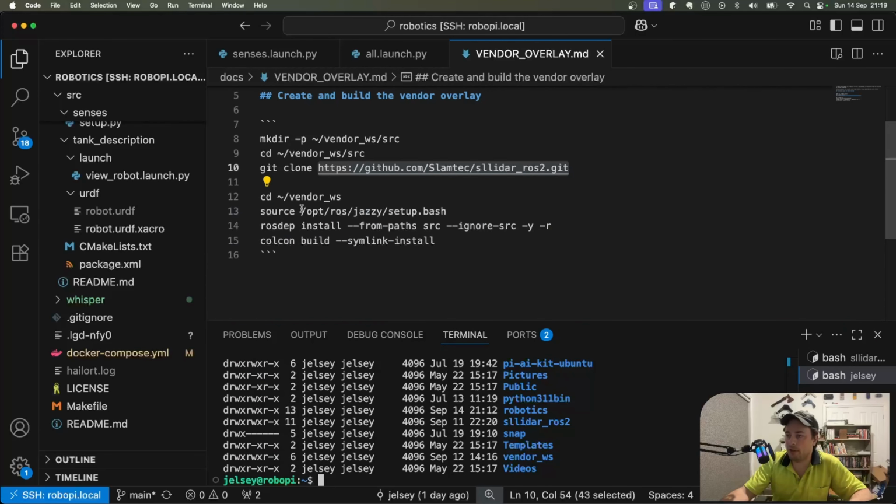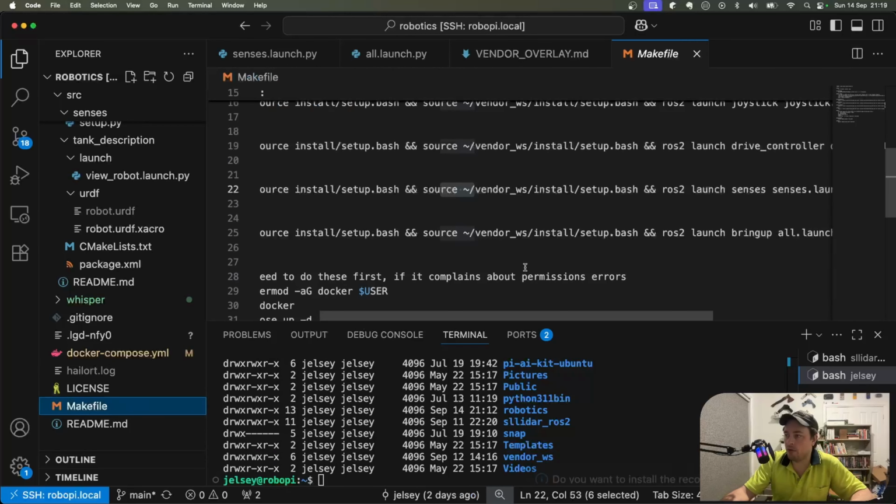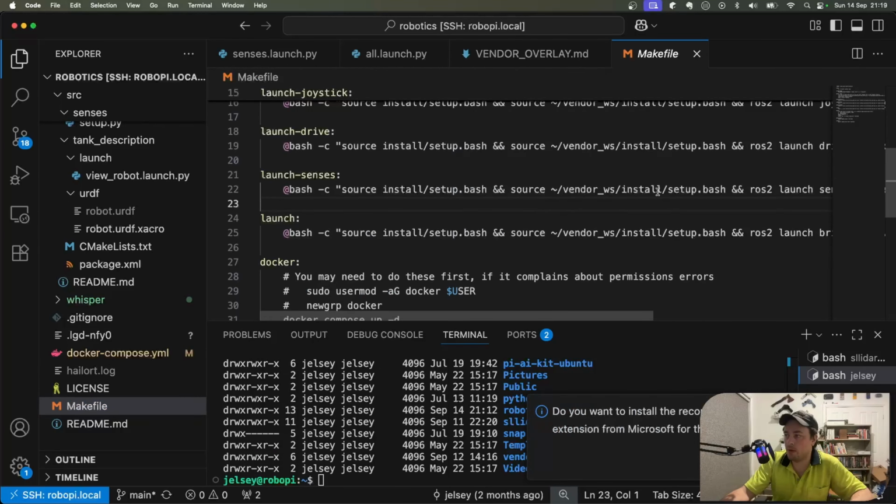So what you need to do next is go into that workspace. You need to source ROS Jazzy. Then you need to do a rosdep install just to make sure all the dependencies for the vendor workspace are available. And then you can just build the whole thing. And that would mean that the sllidar package will be available to you. You do have to do one extra thing to get it into your workspace, and you have to source the setup.bash from the vendor workspace.